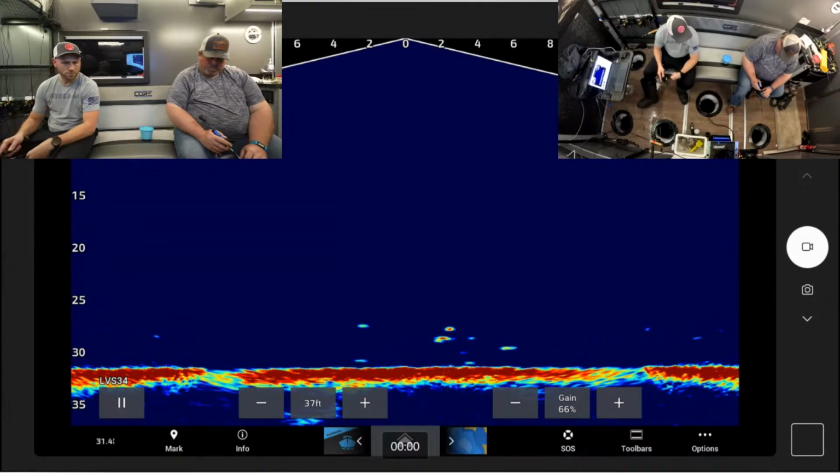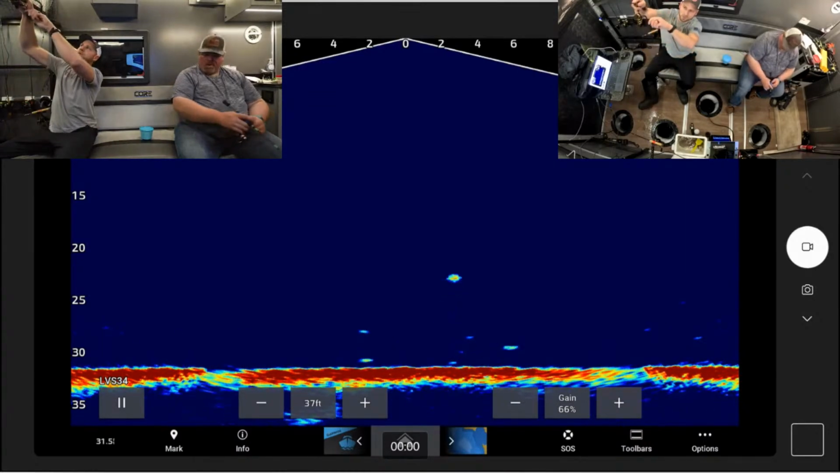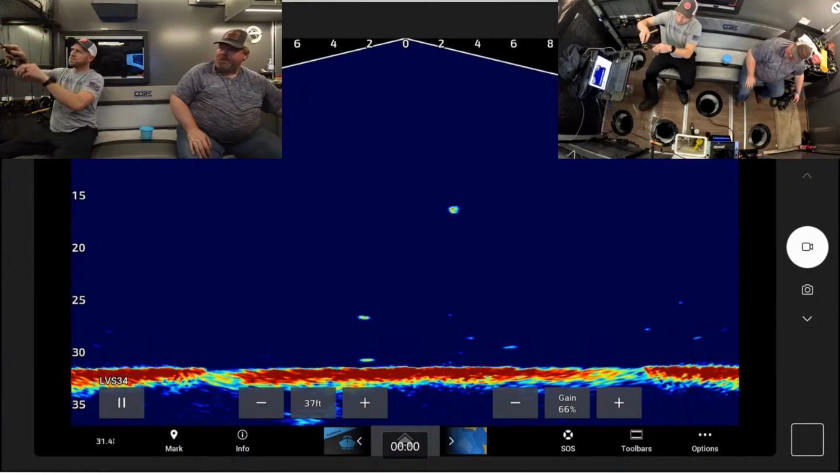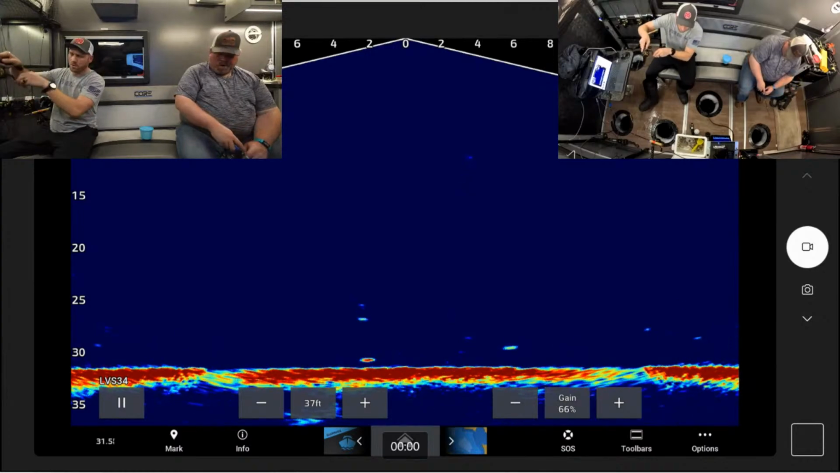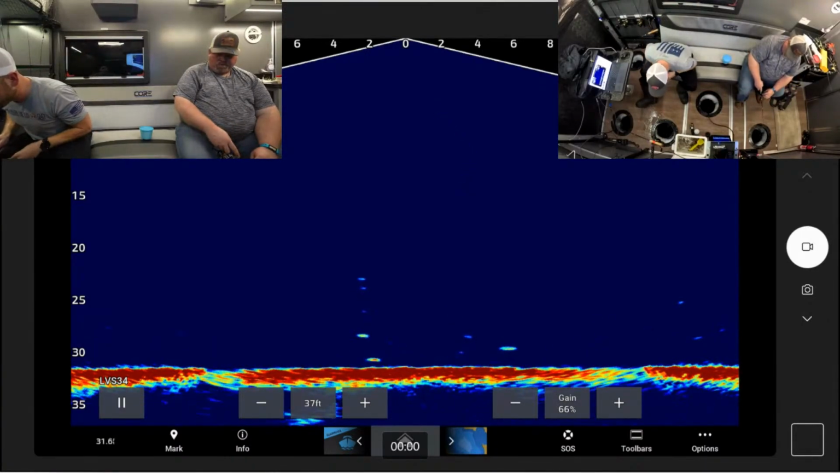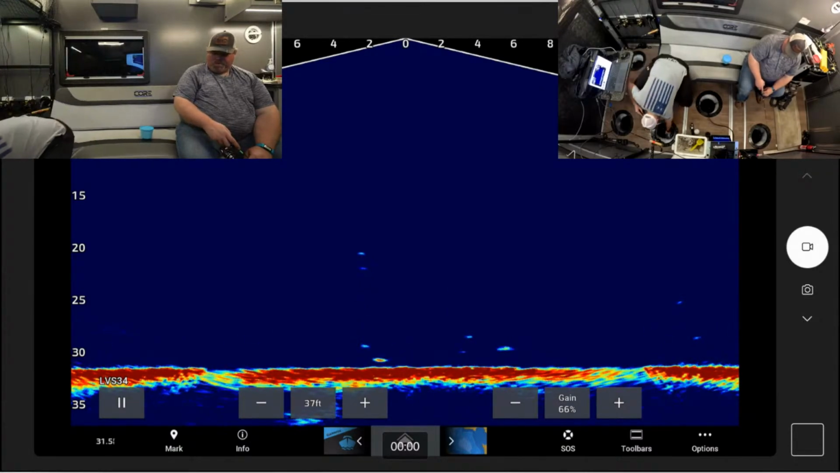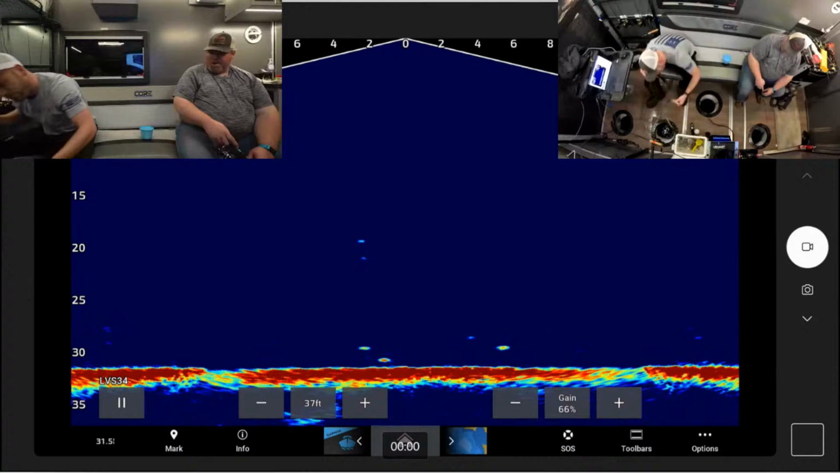Here we go. Pull it away. I don't pull it away too much. There you go. Here we go. We're hooked up. This is the tuned up custom rod bullwhip. It does not feel big at all, but it is a fish. And it is a crappie. Okay. Hybrid.